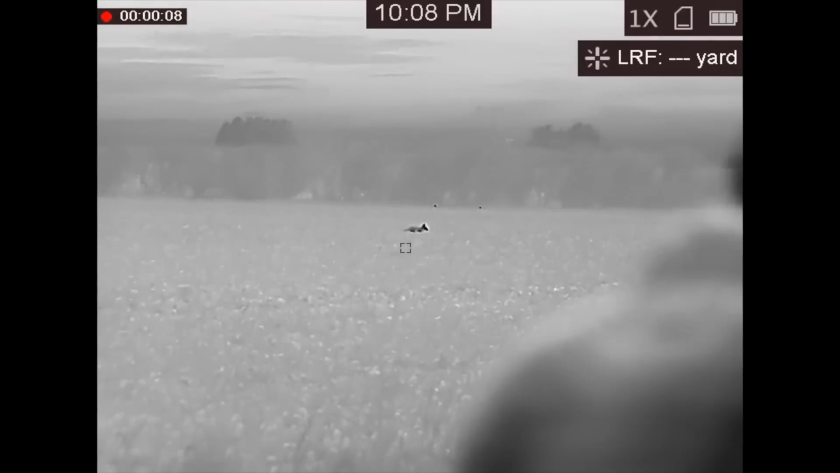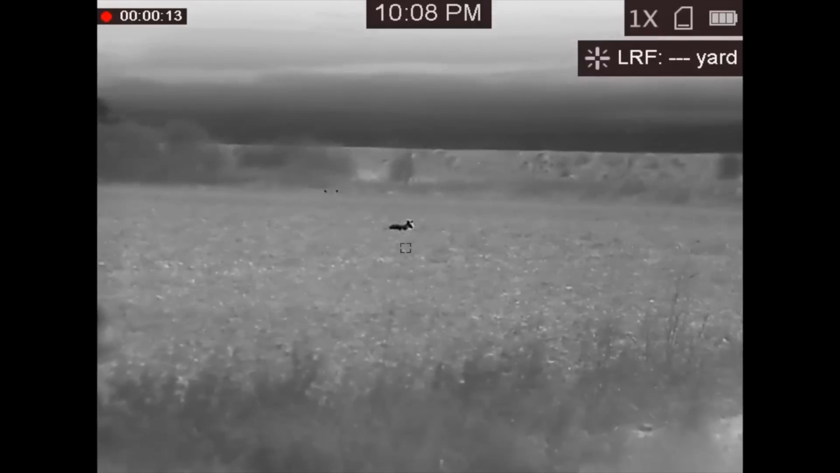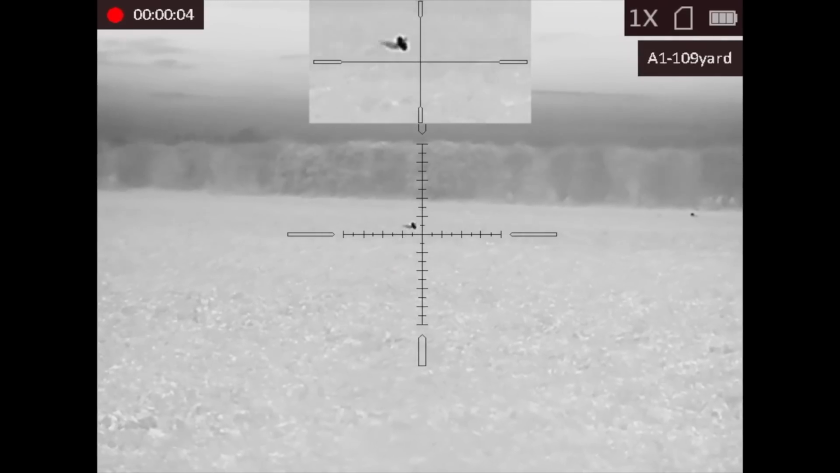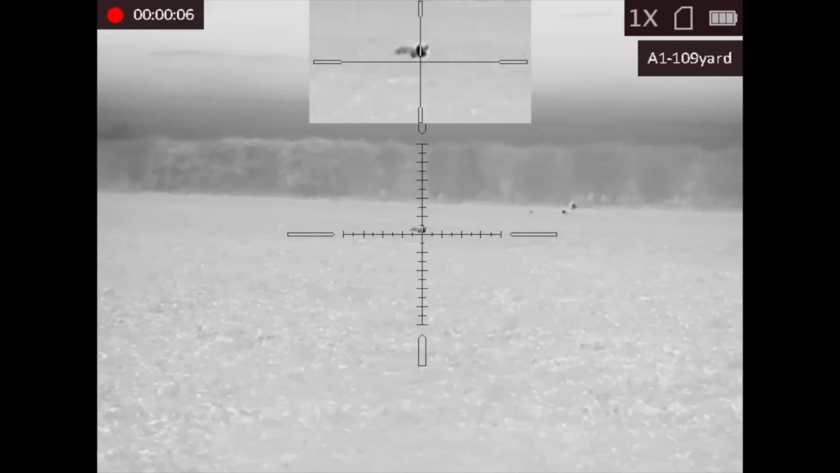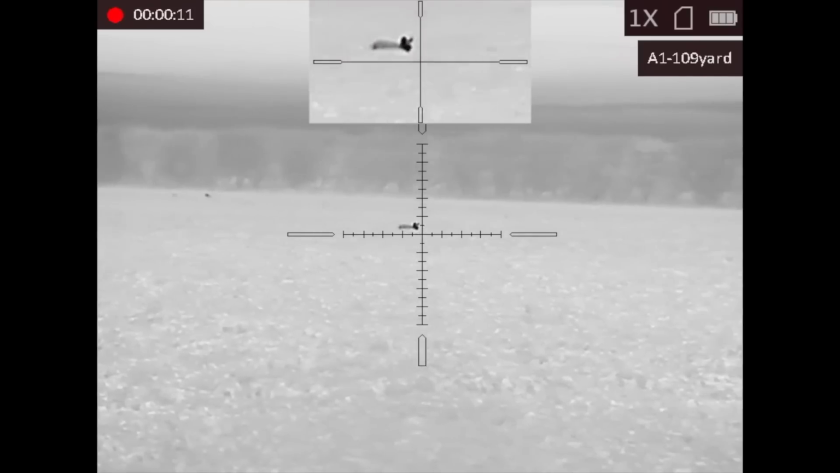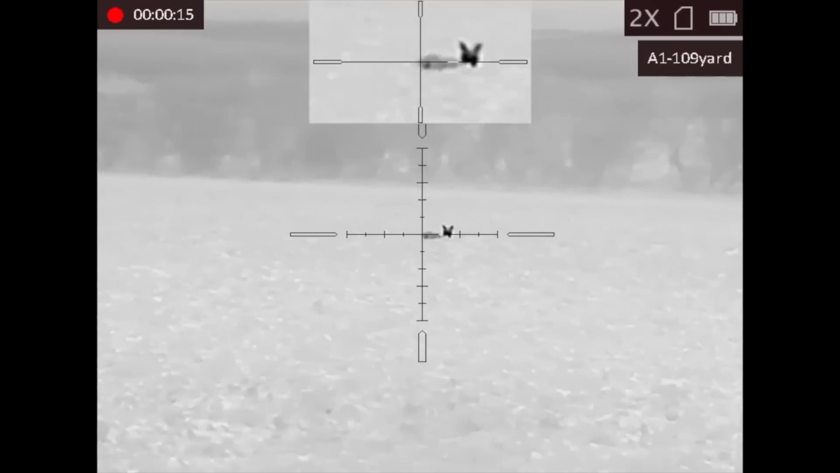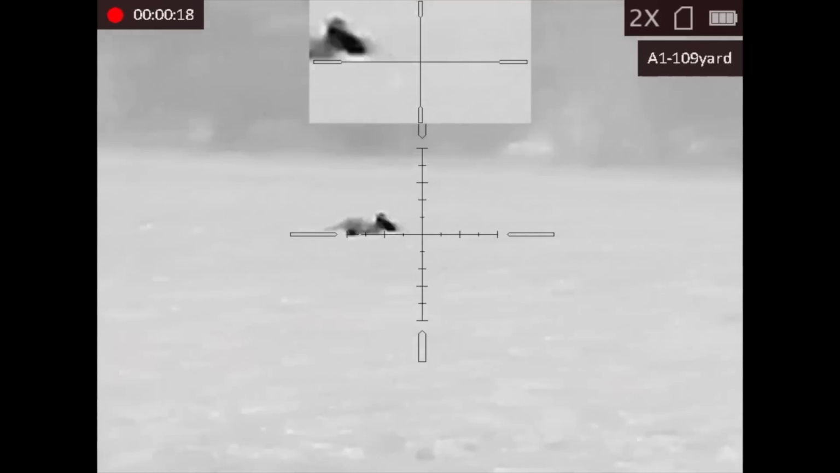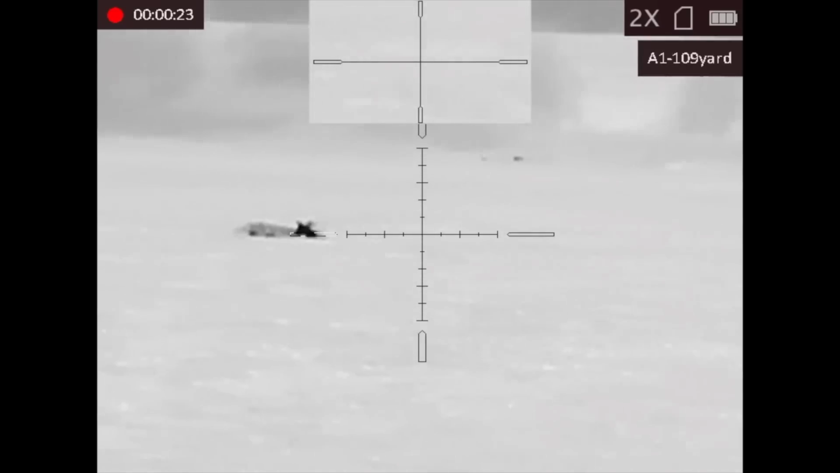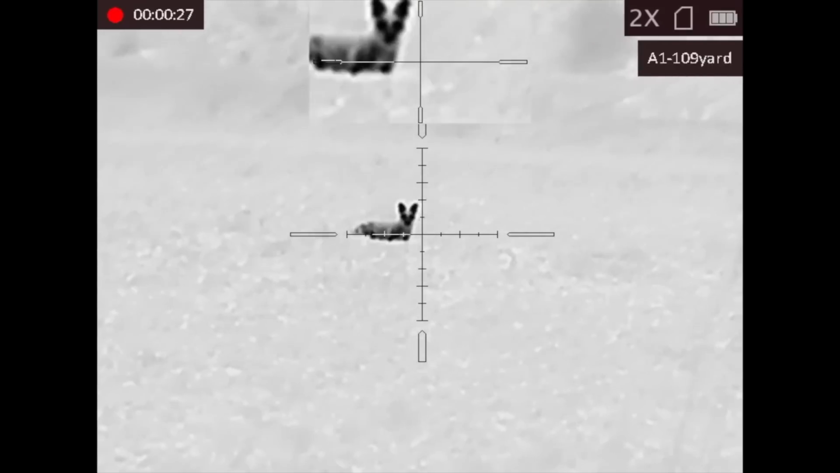GQ35L spotter. That's me in the foreground there, getting ready to take the shot on the Stellar. Rick's son's also filming me through the Falcon, so you can see the difference in image quality in just a second. Just see if you can notice as well here, as I get ready to take the shot, I actually pull it ever so slightly to the left, and the result is quite dramatic through the thermal.